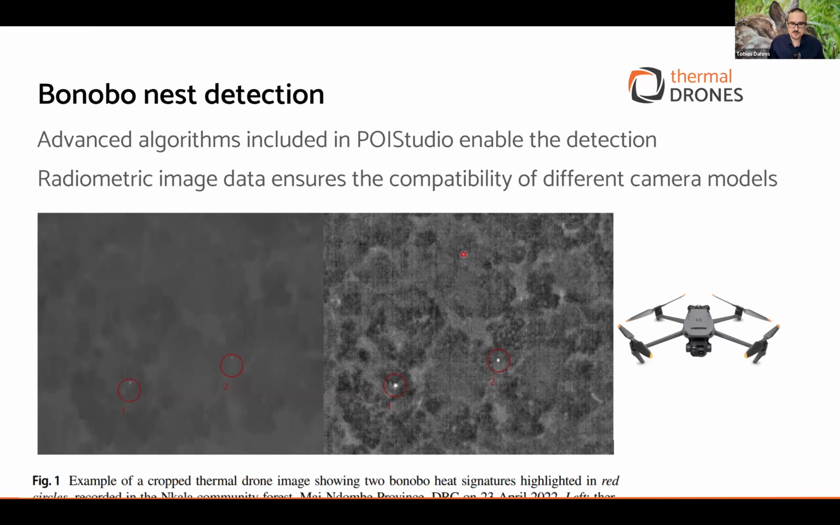And so our software uses this radiometric image data, and this image data is not significantly different for any camera. So you can use any camera, and the radiometric data looks almost the same. Whereas the difference of the non-radiometric data is huge.